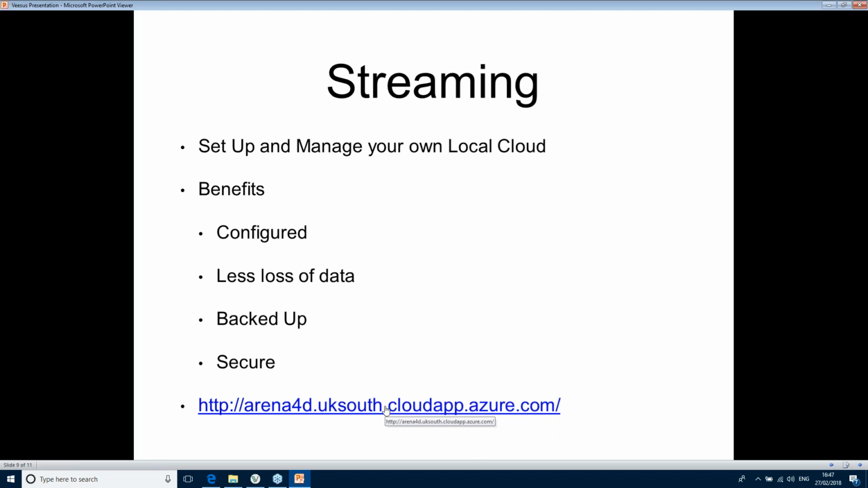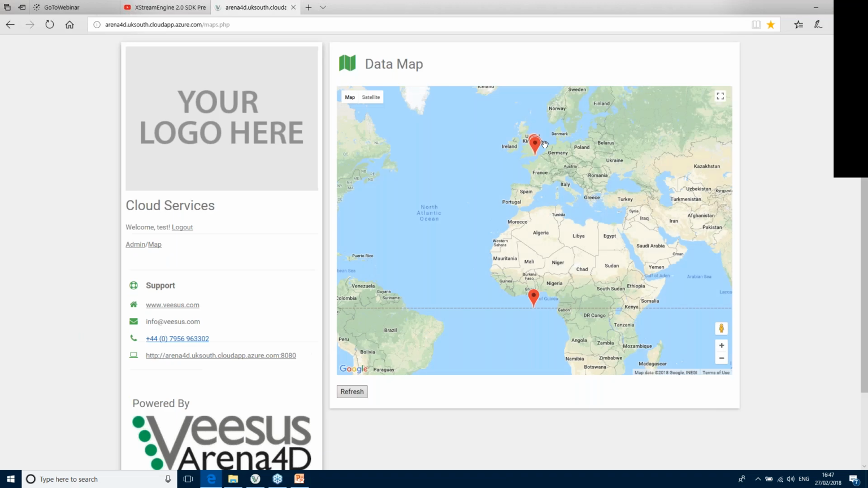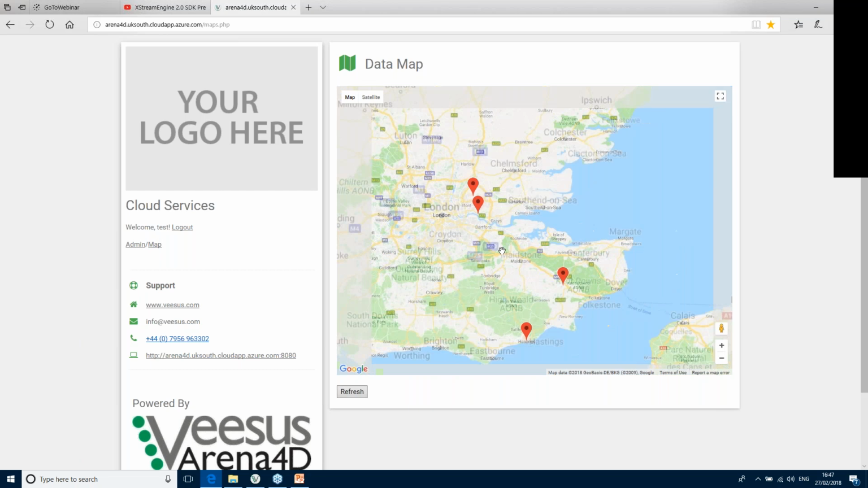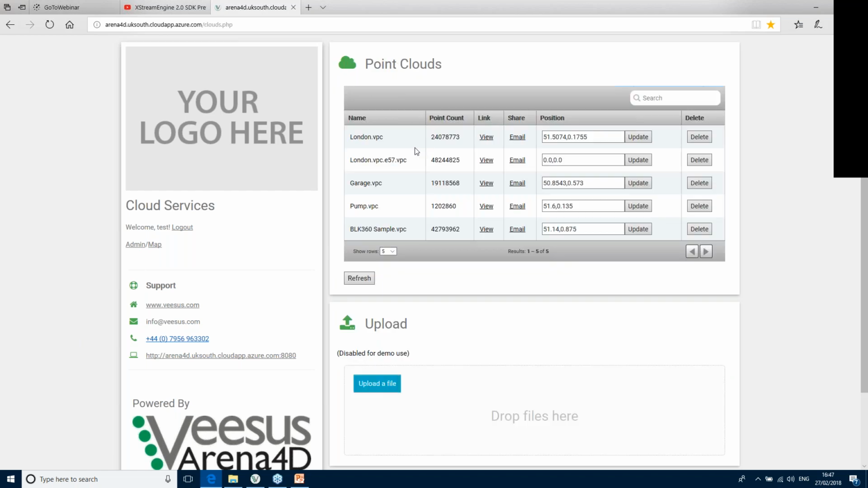And here is an example of one we have on the Azure server, Microsoft Azure server. So this is obviously a dummy set of data, but your logo would go here. You'd be able to log in with secure login. Just click login, and it gives you a map of where all your data is. So I've got some data around here, got some data there. Mouse over tells you what that is, BLK 360 sample by the looks of things, or you can look at it from a table point of view.